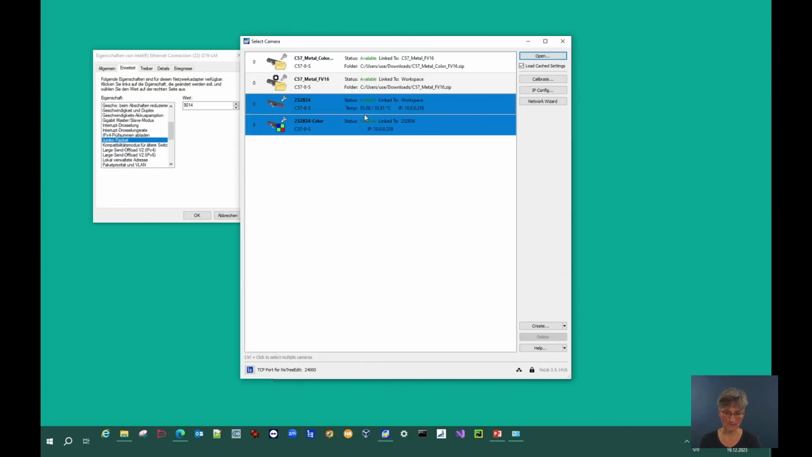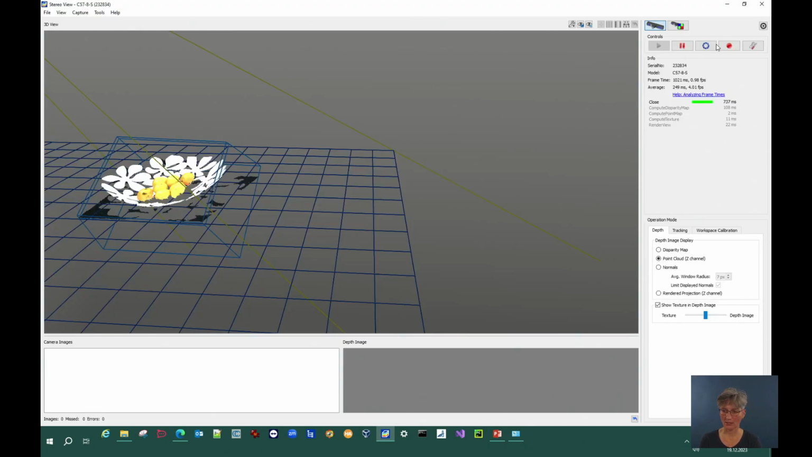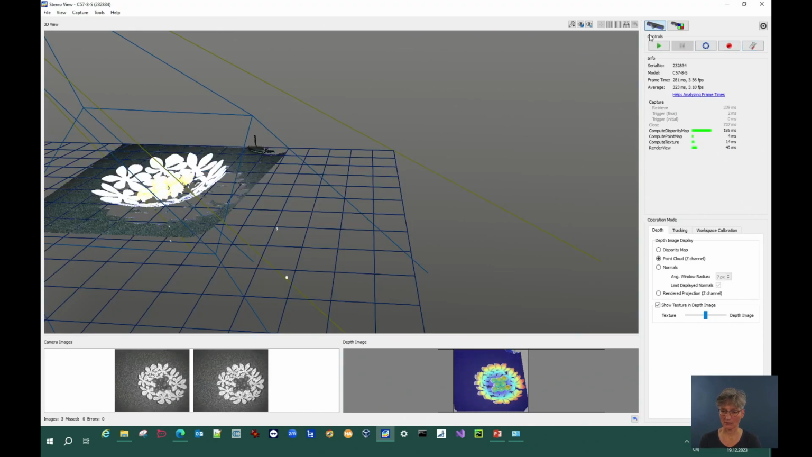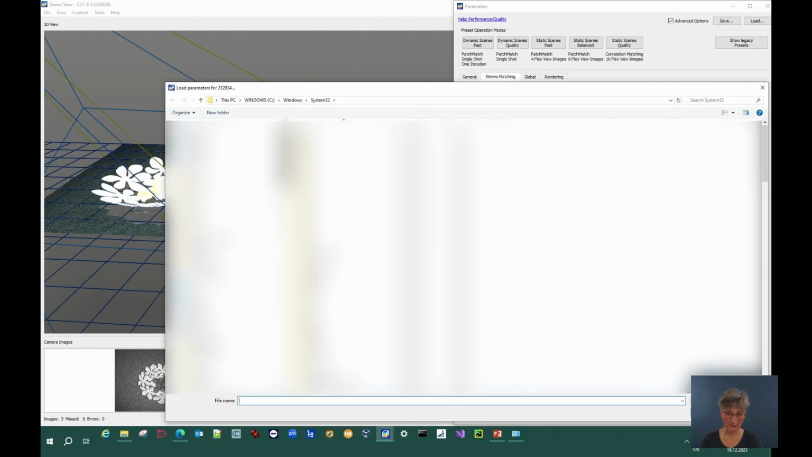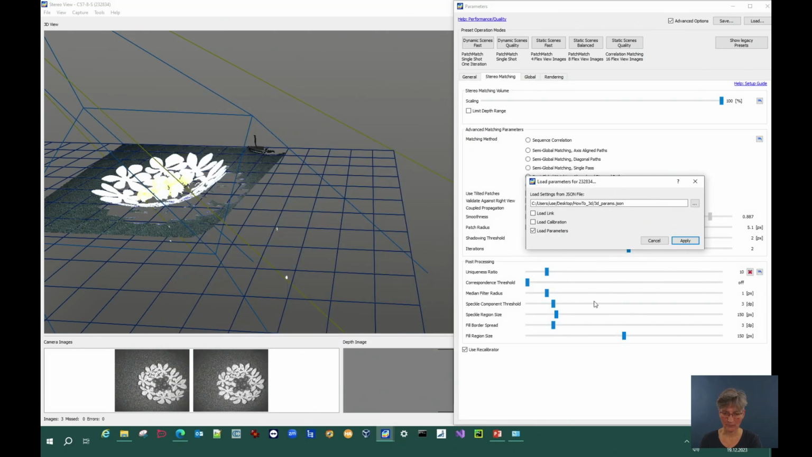Close the camera. I open it again with default settings. And then I select stereo camera, load parameters. I choose load link as well, because the link is the workspace transformation, so that transformation from my camera coordinate system to the workspace we've just set.